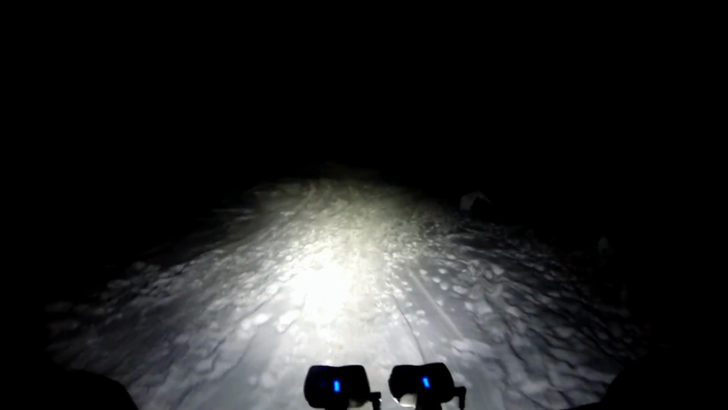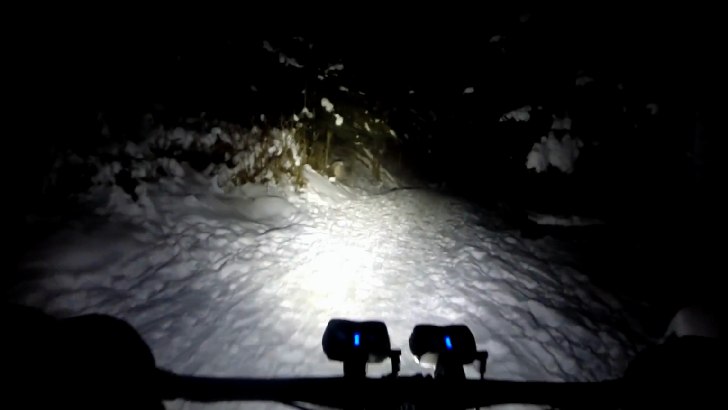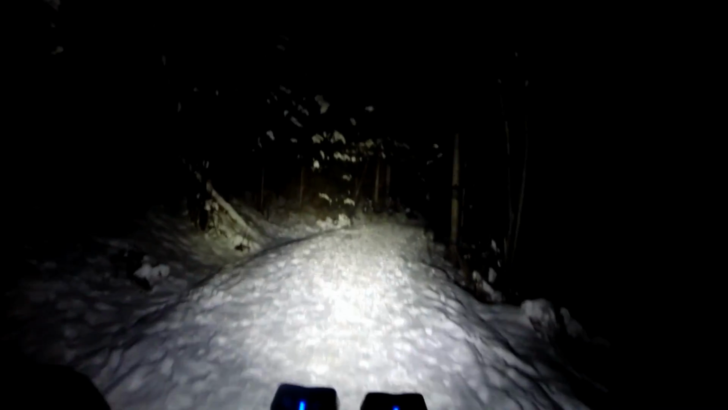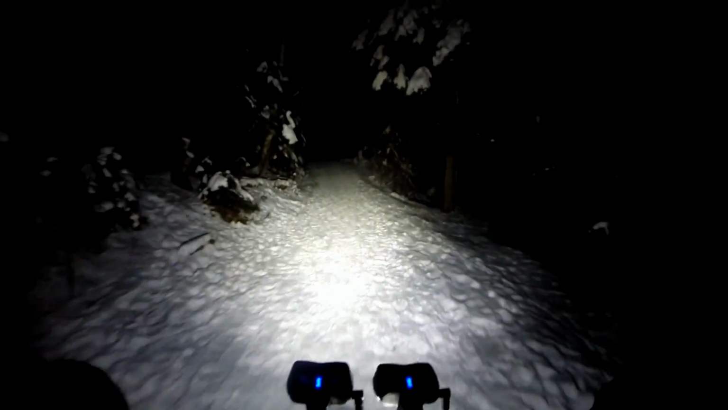So I'm just going to go do essentially a kind of a big loop. It'll take us to the furthest rideable trails in the Cascades. I know there's a trail that continues on upstream. We used to ride it in the 90s, but unless it gets regular use in the wintertime, it will be completely unrideable.